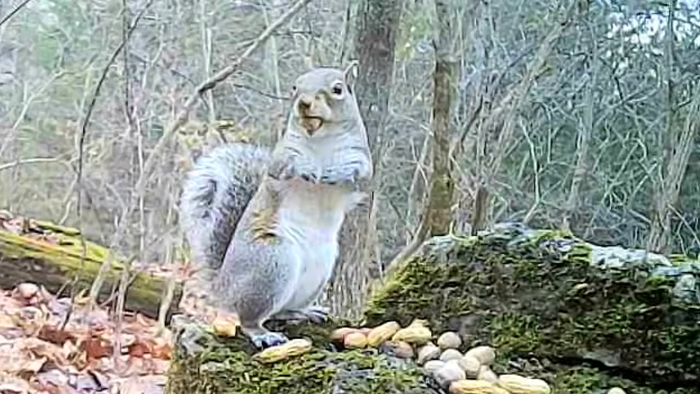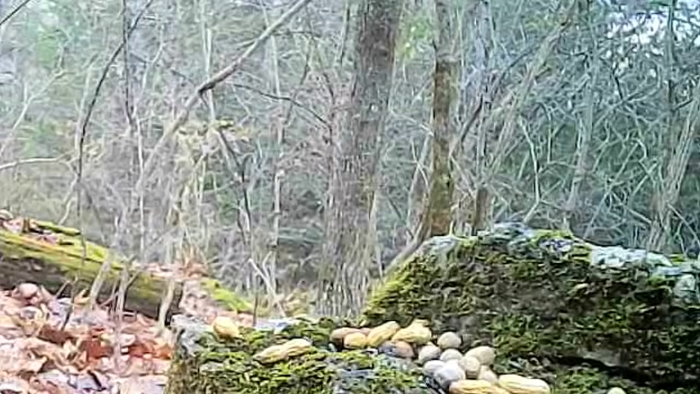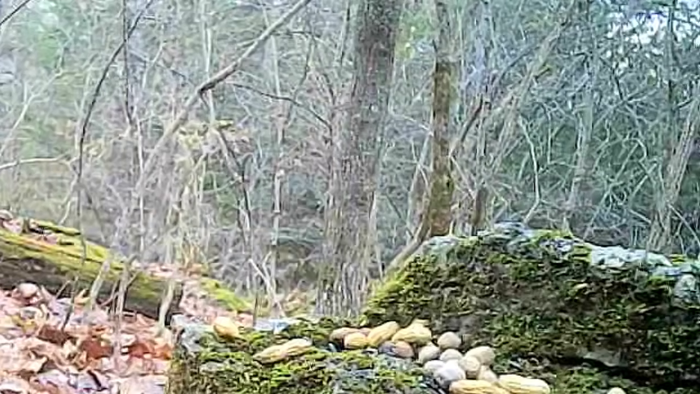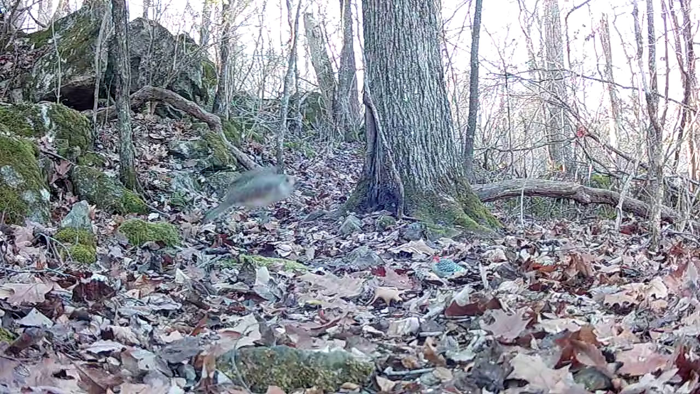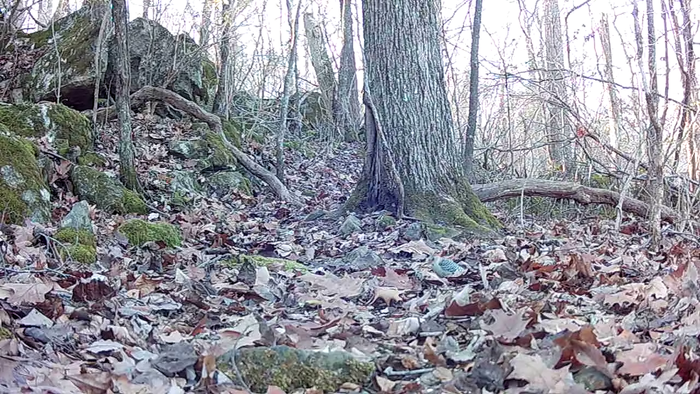And they just packing them off. That's all I filmed on that camera. For some reason it quit working. But at the tree, it's working good. I put new batteries in them just for this.